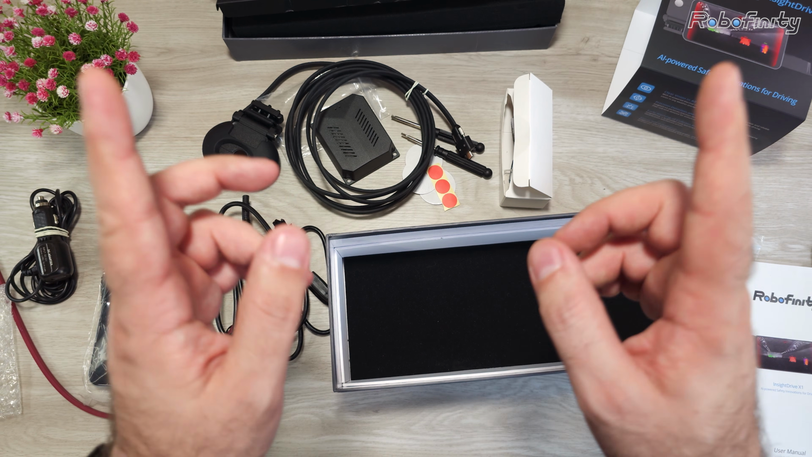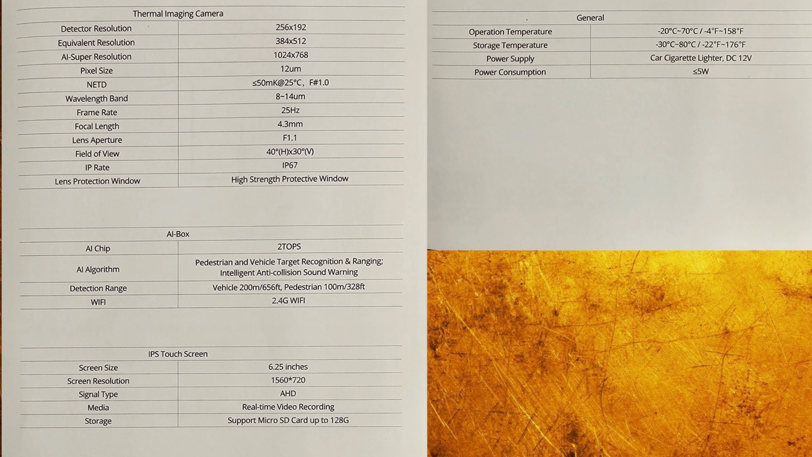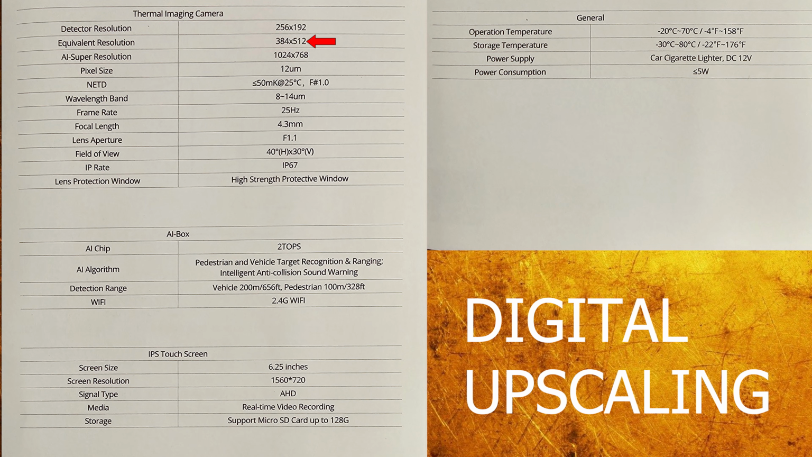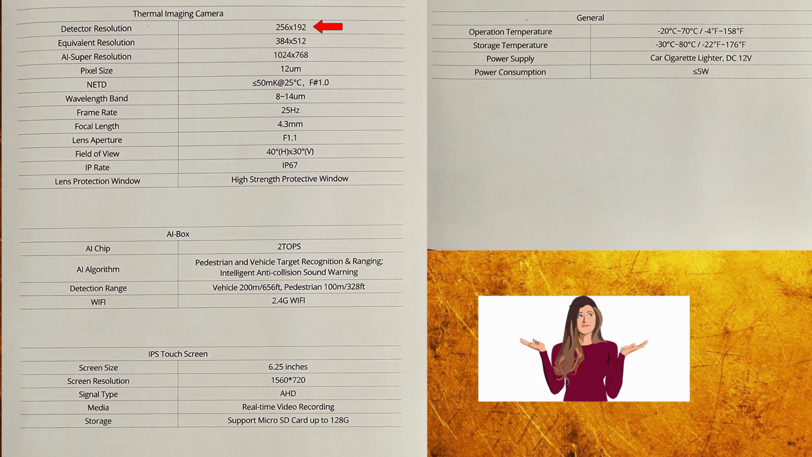And now let's take a look at the specifications and the functions. So let's see the resolution: 256 by 192. Equivalent resolution is 384 by 512, but don't confuse this, it is not a physical resolution, it's just an upscaling. Then the AI super resolution is upscaling it to the screen itself, I guess. But the sensor itself is 256 by 192.